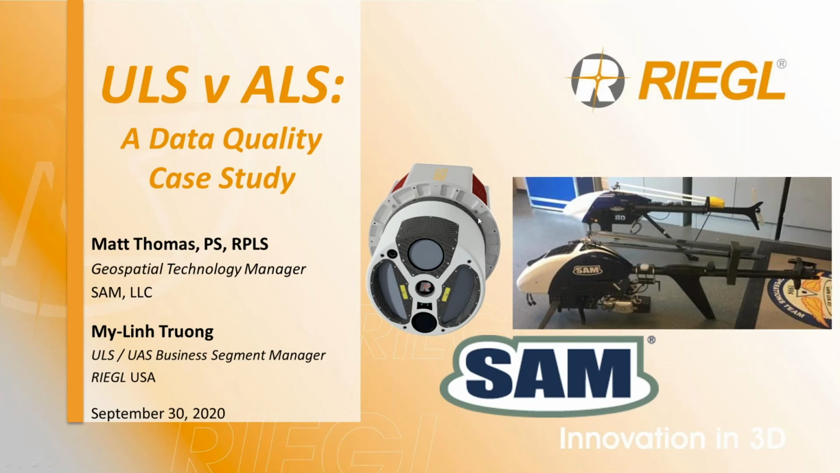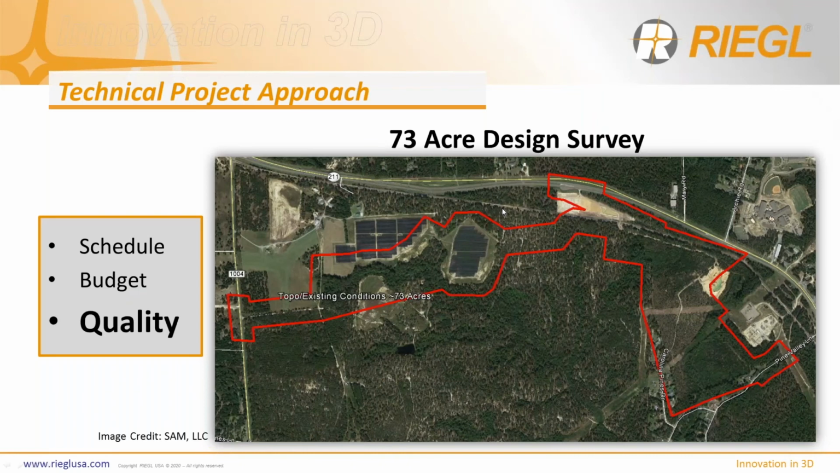At SAM, we serve our clients as consultants and trusted advisors. And as good consultants, we develop technical project approaches that help find a balance between schedule, budget, and quality. In other words, producing high quality deliverables on time at an acceptable budget, that three-legged project management stool that we always talk about. And doing this at an acceptable budget to both client and consultant makes for a good, healthy client-consultant relationship.